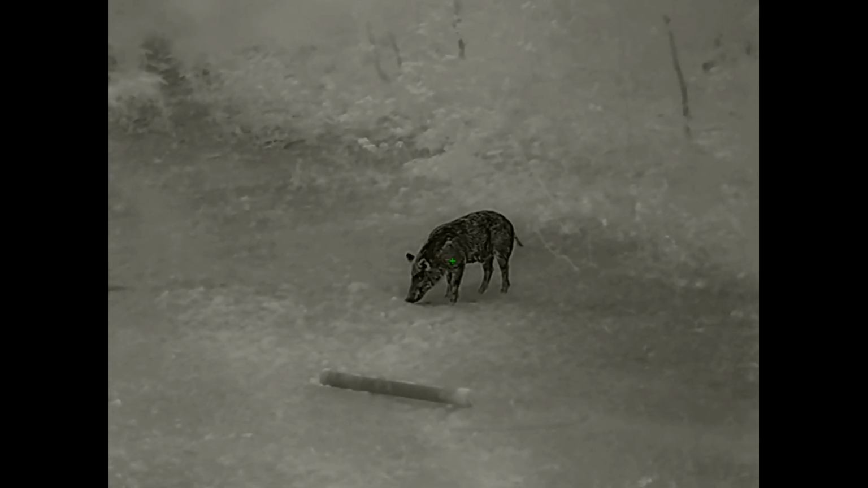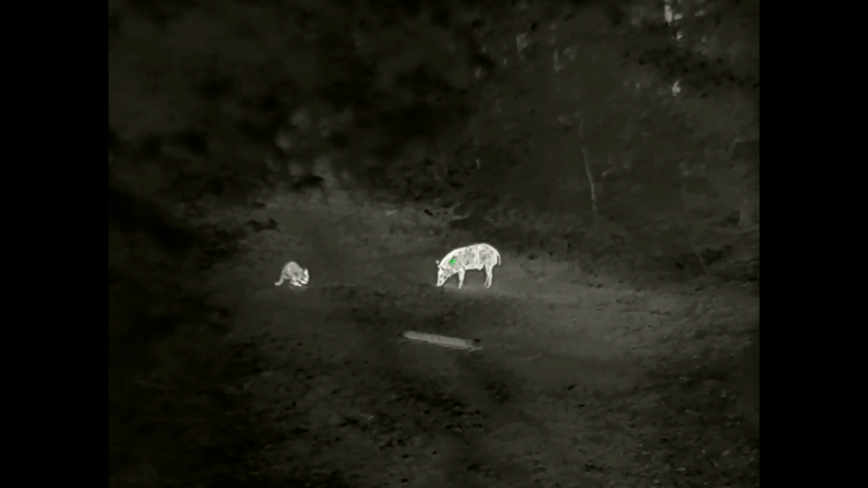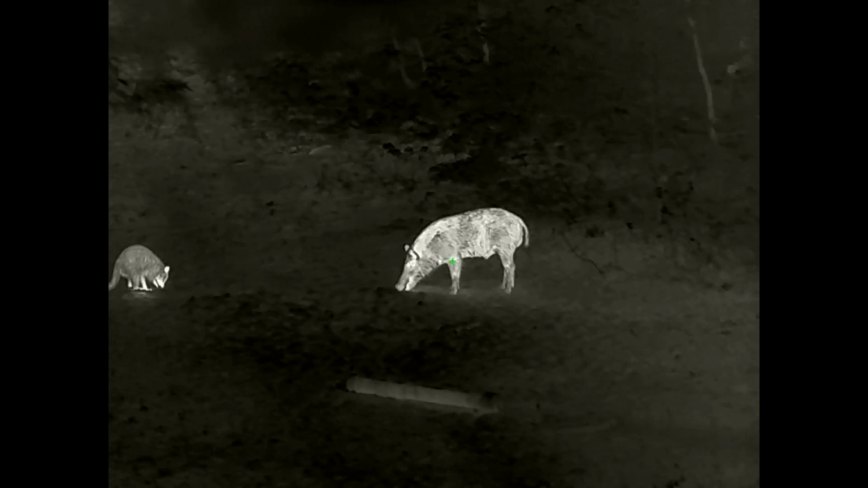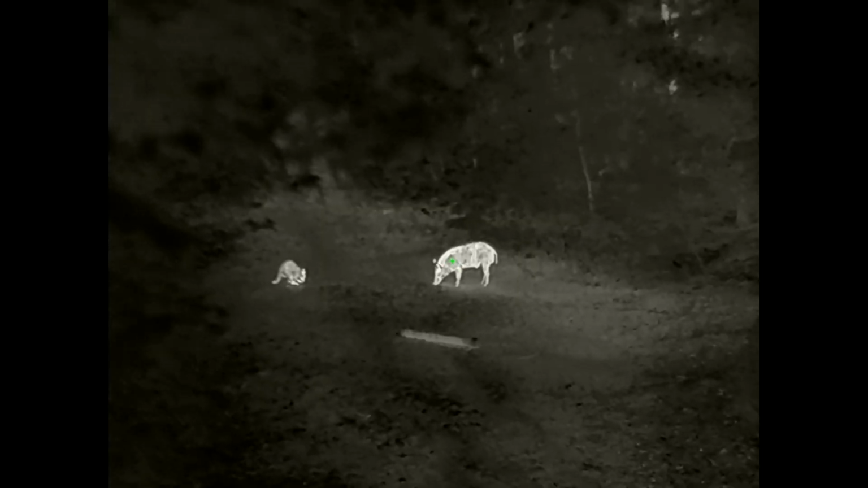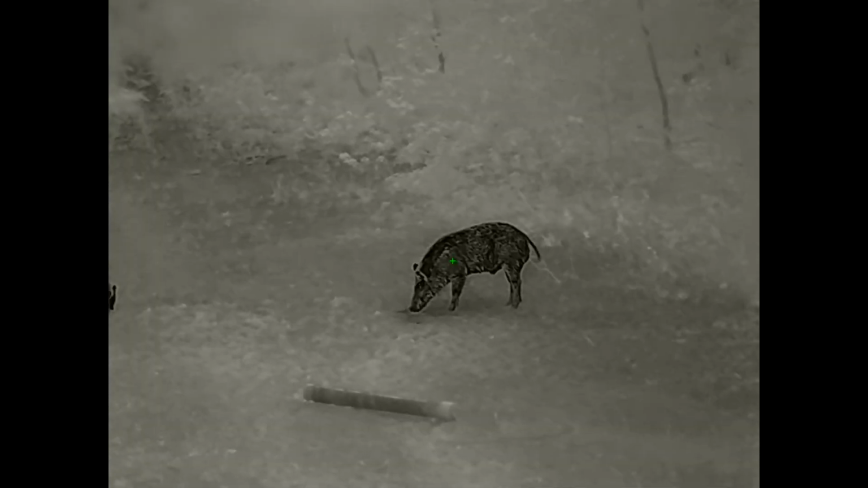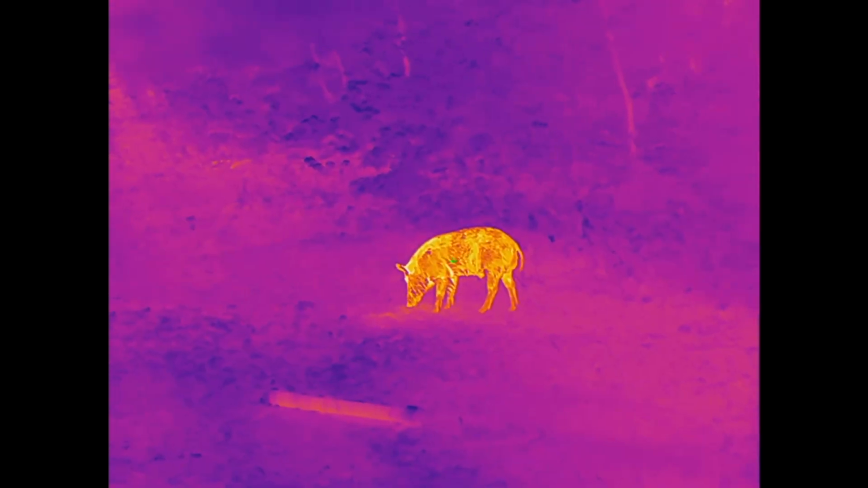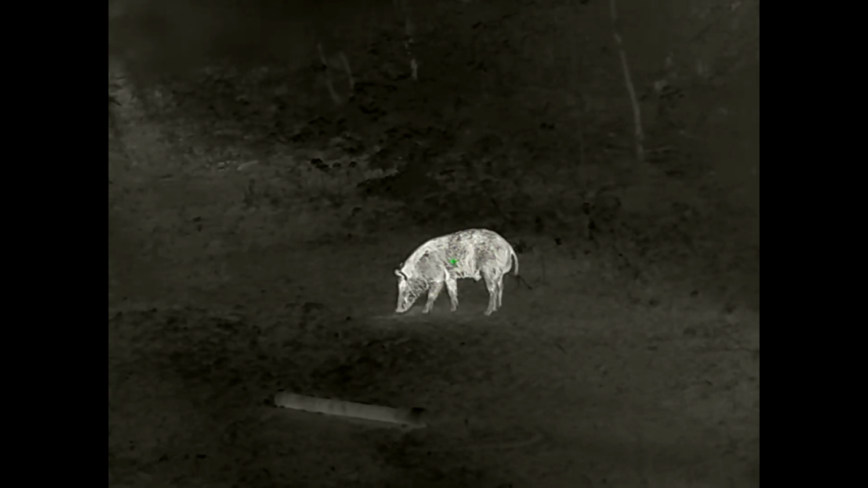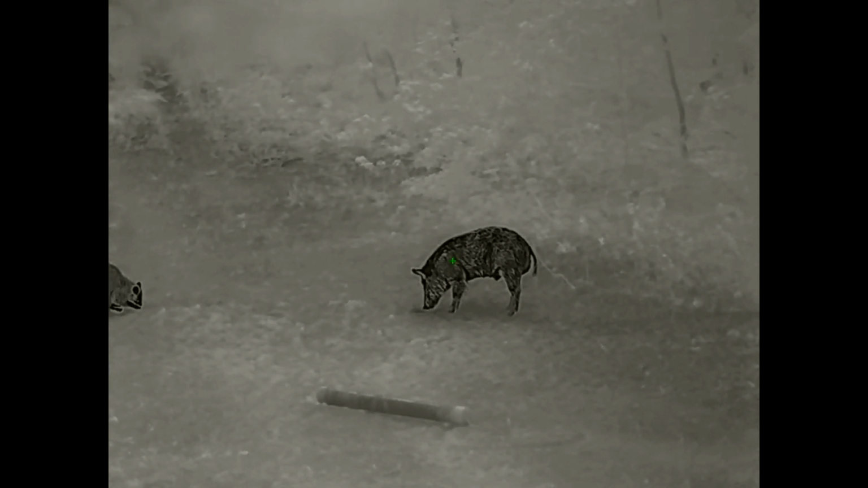Price on this unit is $6,499. It is a 640 by 512 12 micron sensor, 50 hertz refresh rate. As mentioned, it has an optical base magnification of 1.5 and 3 power. It does have the digital zoom 4 times on each of those. So 1.5, you can go up 4 times that, and then 3, you could go up to 12 power there as well. All right, so coming on down, we've got an AMOLED display screen with a resolution of 1024 by 768.